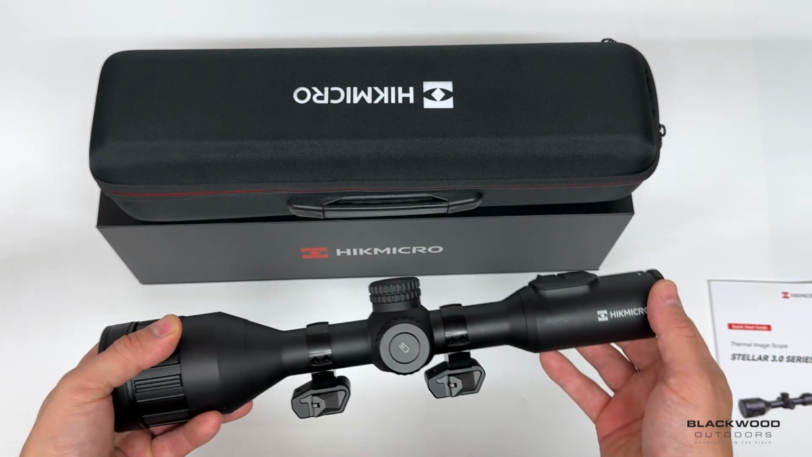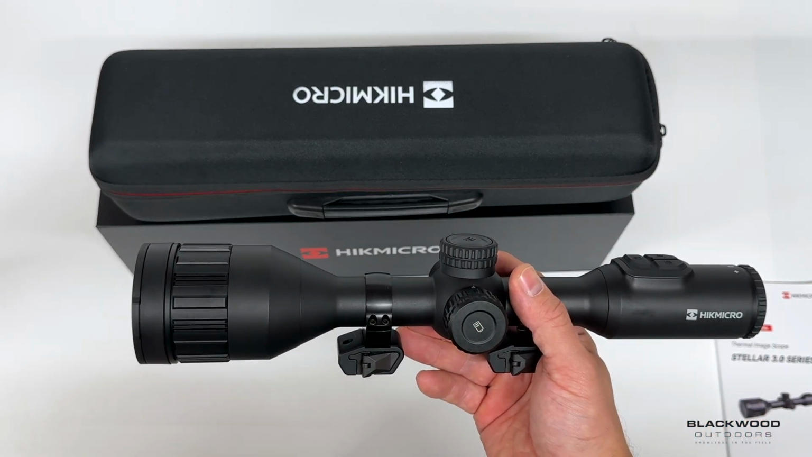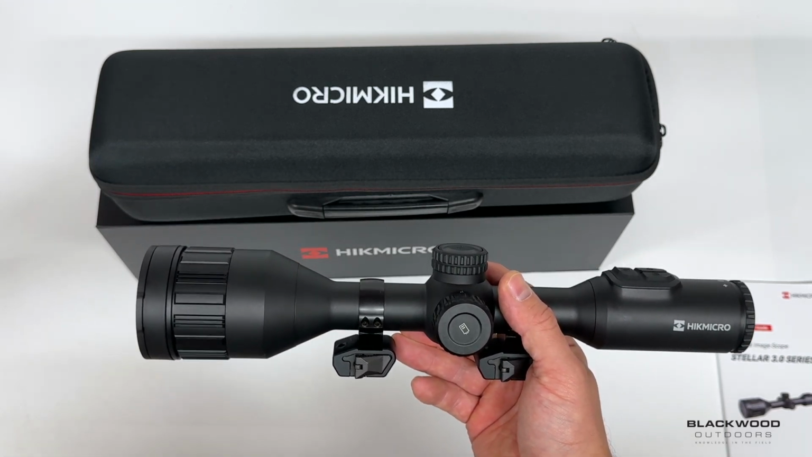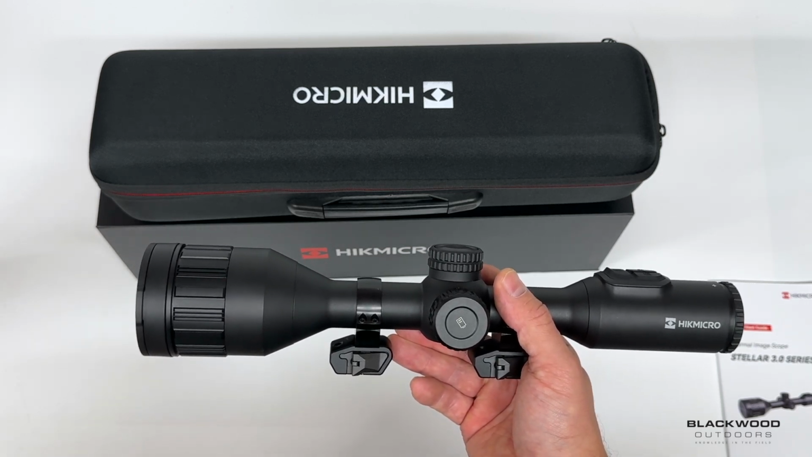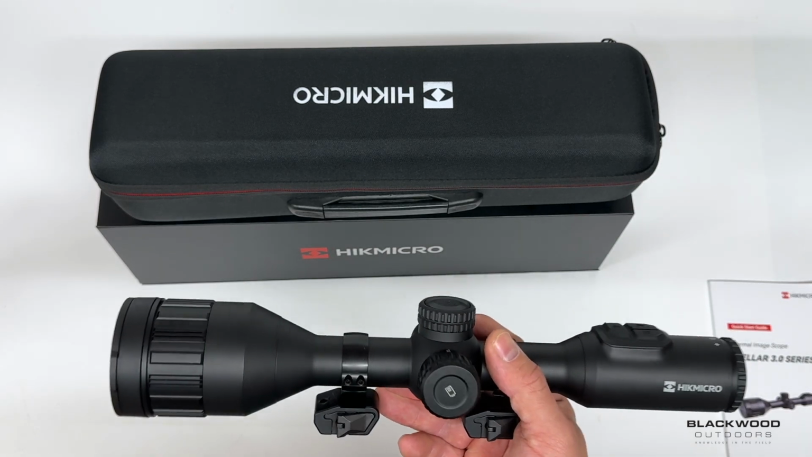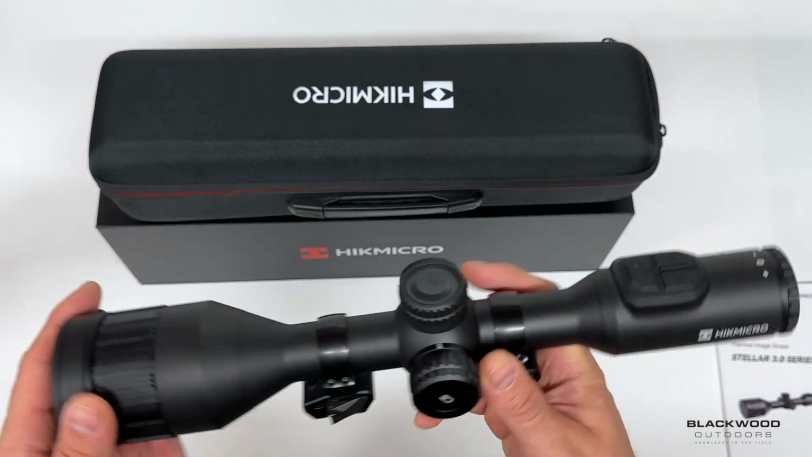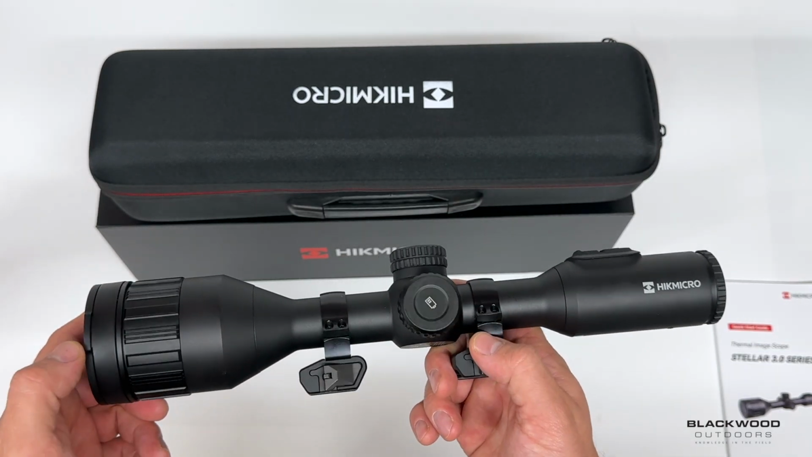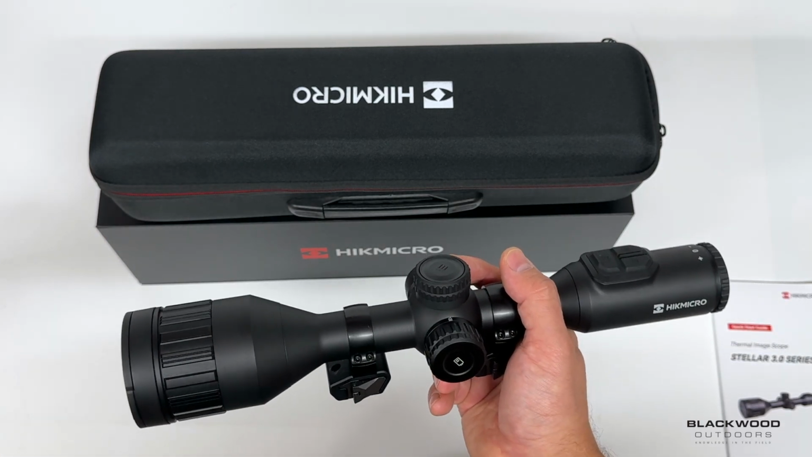That ties in with the ballistic system now on the Stellar. You have the ballistic system and the new SIS software, so you can now enter projectile weights, your BC, etc. So you can put more figures in to give you a more accurate ballistic calculation on the screen. There are new reticles on there now as well, which are much better, and it does compensate for incline and decline when shooting up and down a bank. For me, that's a must for using a loopy rimfire or airgun with a trajectory, and it just gives you better precision at longer range.